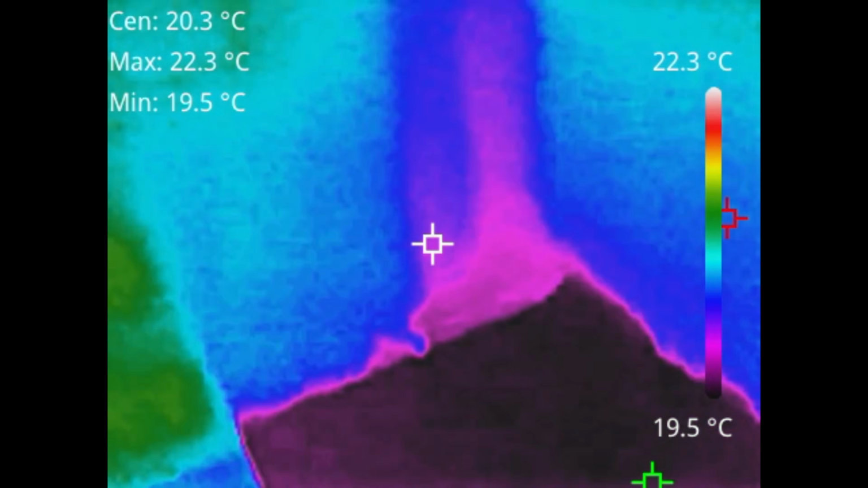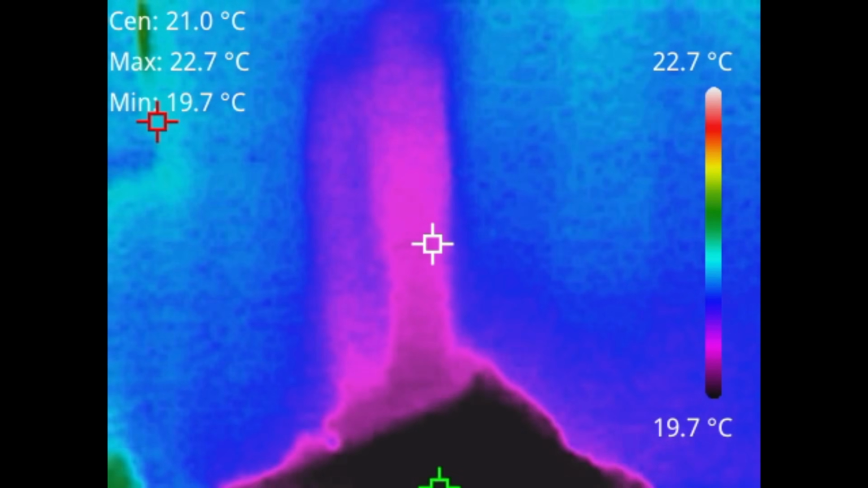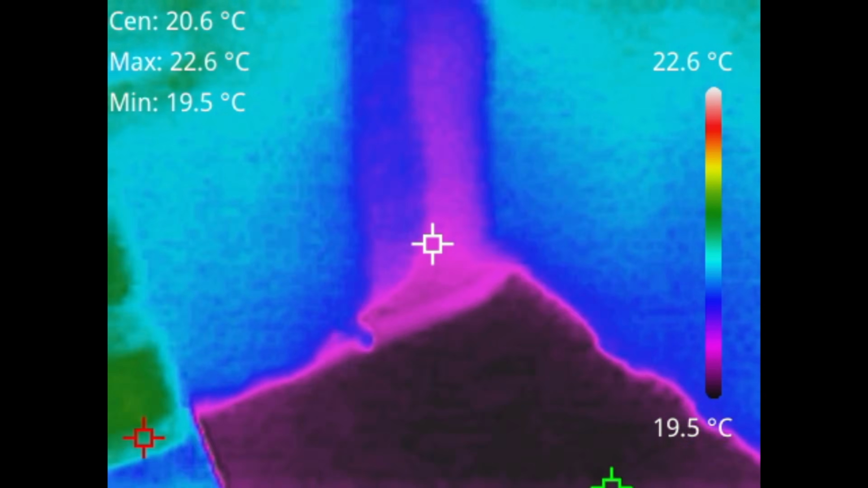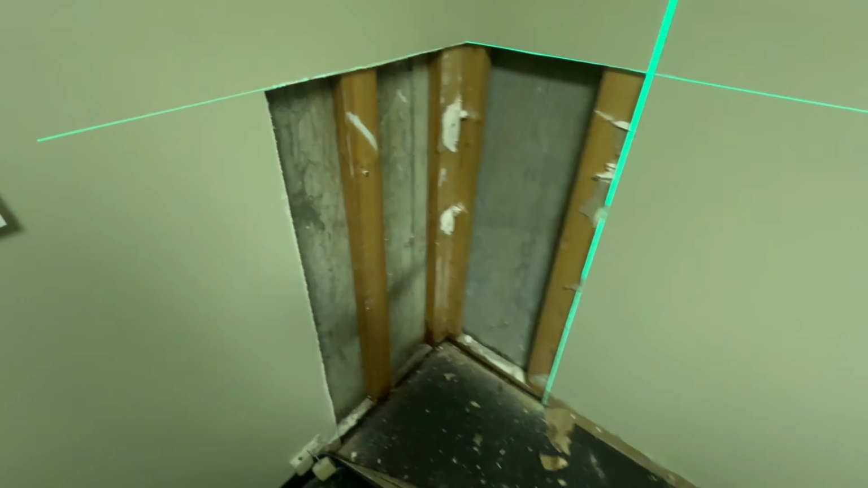So I started looking at the wall, seeing if I could find a place. We found this place here, which ends up being a concrete foundation wall as we cut out the drywall. That's where the leak was originating, so they knew where to address it from the outside.